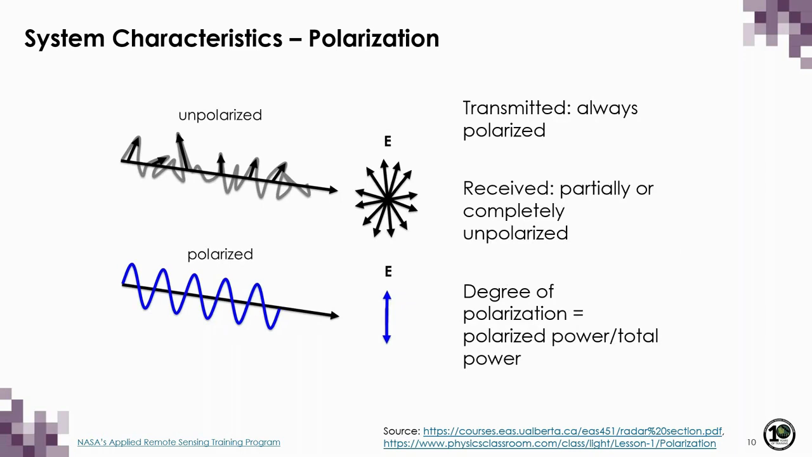Again, for a SAR sensor, though, the transmitted signal is always polarized, though what is received following interaction with the surface or a target is either partially or completely unpolarized most of the time. And we can quantify the degree of polarization, which is the ratio of the polarized power to the total power.